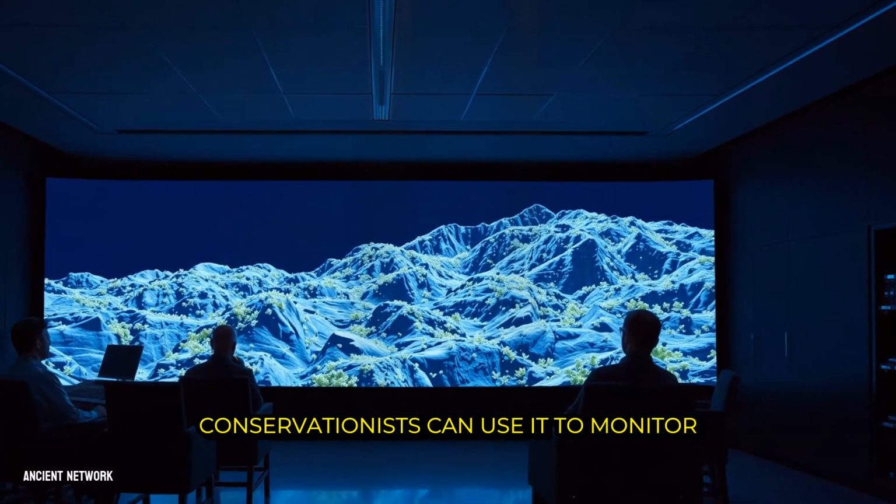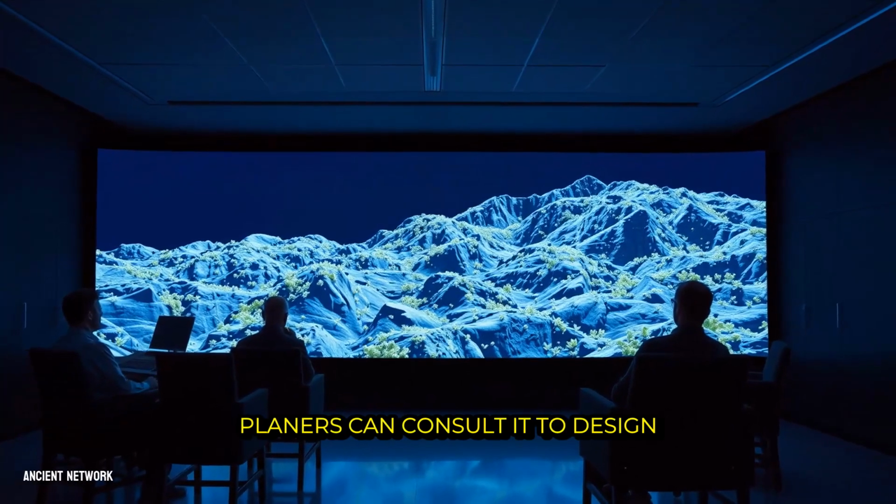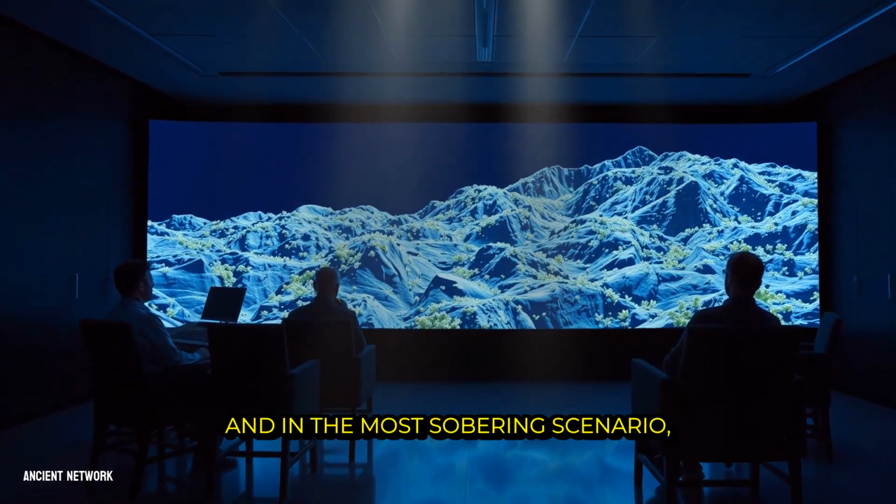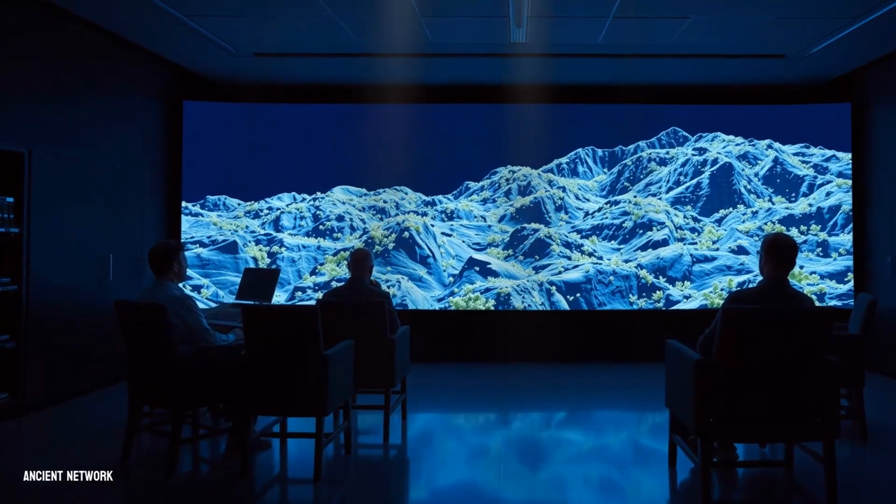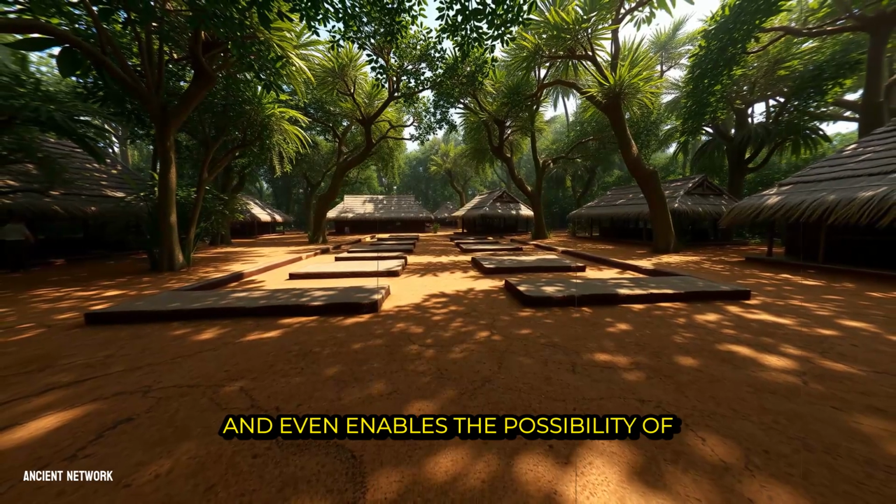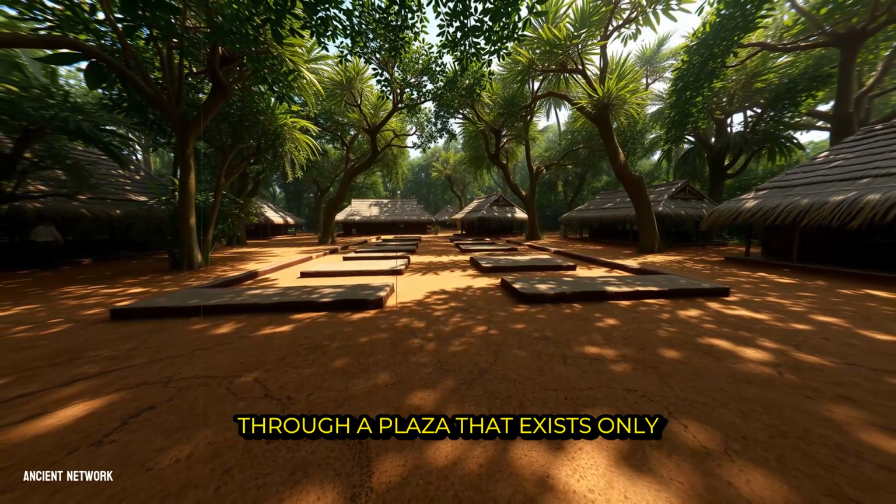Conservationists can use it to monitor minute changes over time, detecting the early signs of erosion or unauthorized digging. Planners can consult it to design infrastructure that avoids sensitive archaeological zones. And in the most sobering scenario, if a site is ever lost to development or natural forces, this digital archive remains. It allows for detailed study long after the physical place is gone, and even enables the possibility of virtual reconstruction, letting future generations walk through a plaza that exists only in data.